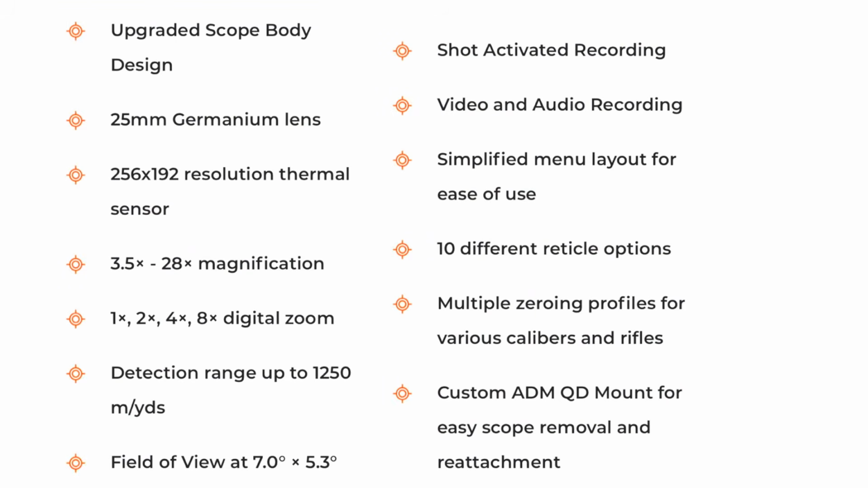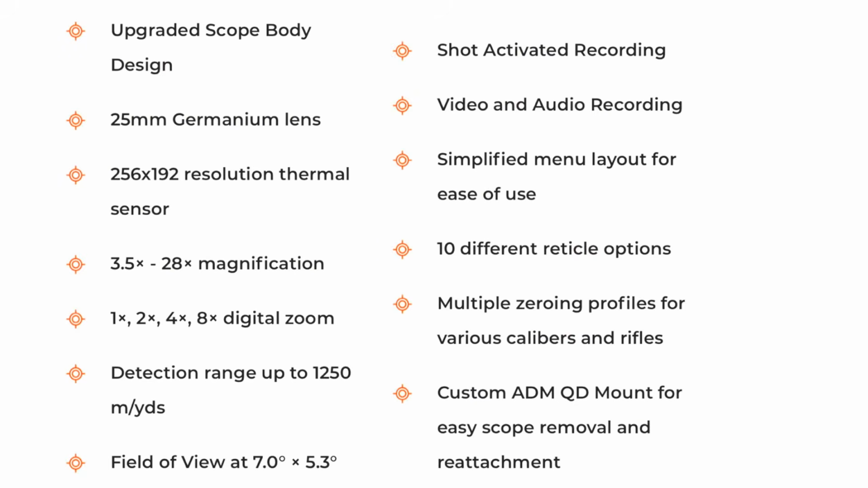So, compared to the V1, it does have an upgraded body style and upgraded batteries. It goes to the battery packs instead of the old CR123s that the original model had. Better lens cover. This one has a 25 millimeter germanium lens. It does have 1x, 2x, 4x, and 8x digital zoom with a detection range of up to 1,250 yards. It does have an improved refresh rate over the original model. It is now 50 hertz, up from a 25 hertz refresh rate.